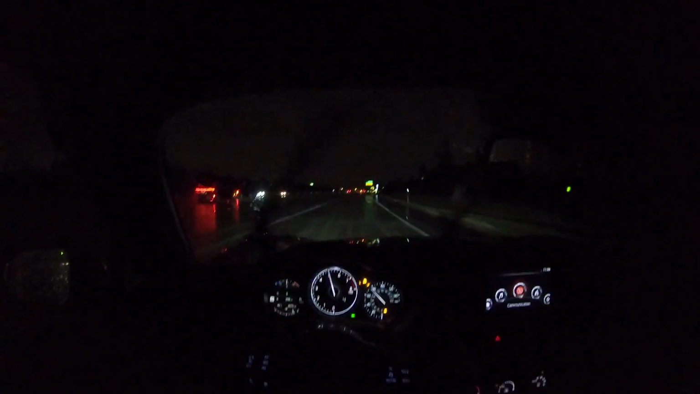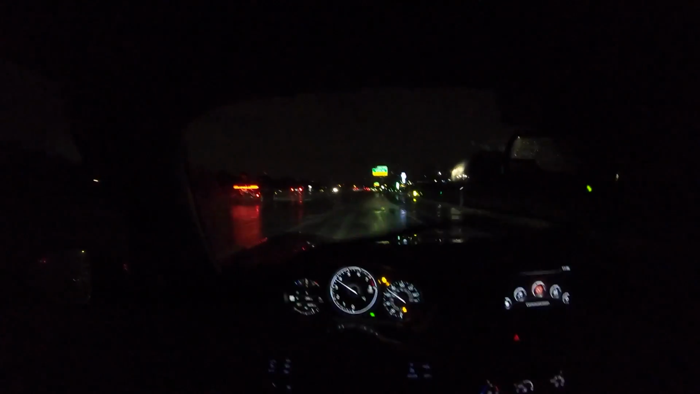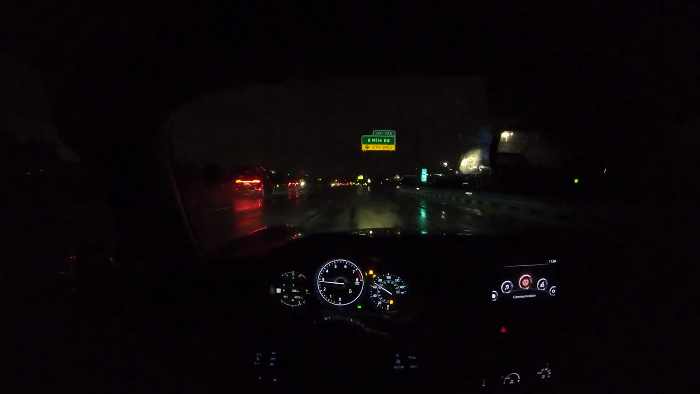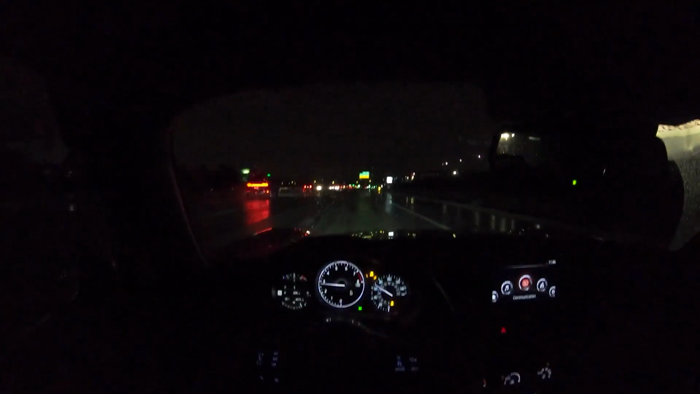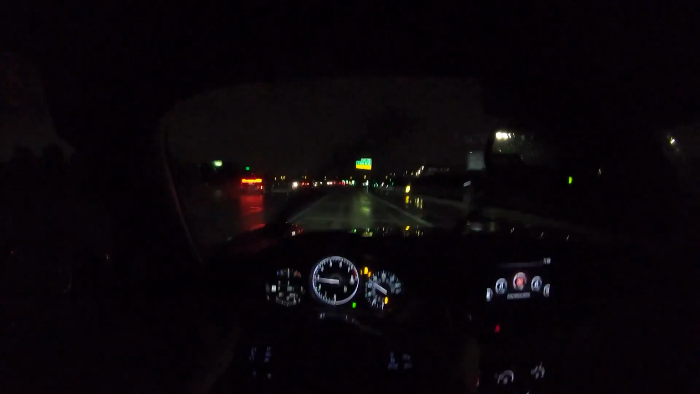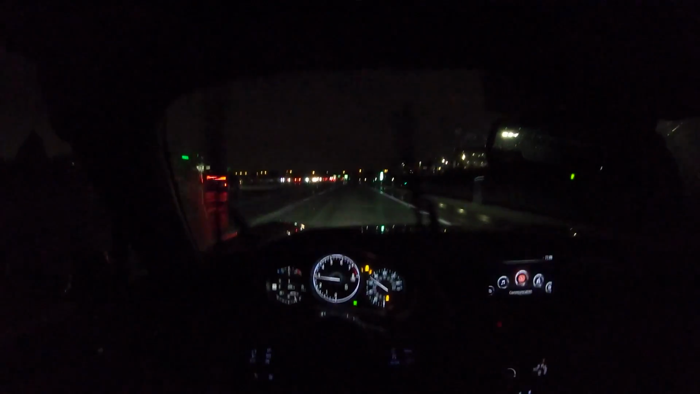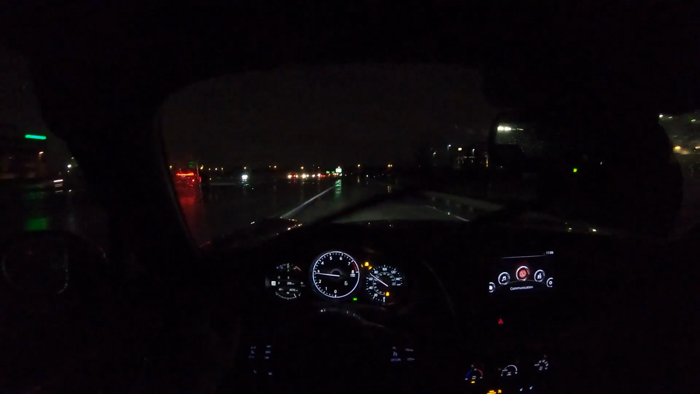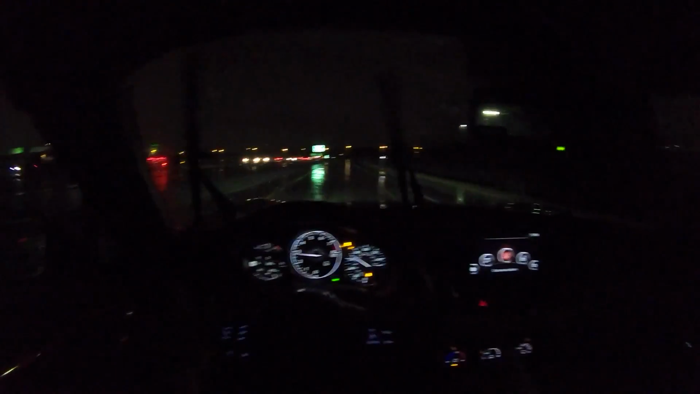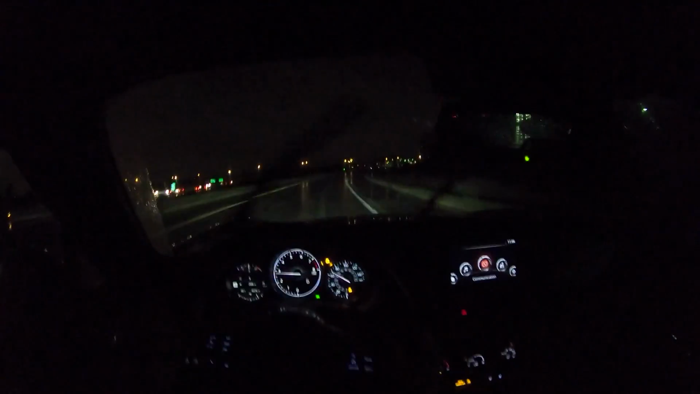This car comes the most alive in the last 1,000 RPM, between 6,500 to 7,500 or so. It really sings. Below that, I'm not really noticing that much of a power difference between the 2018 Miata with the older engine. I notice a little bit of a different sound with this motor compared to the previous generation.